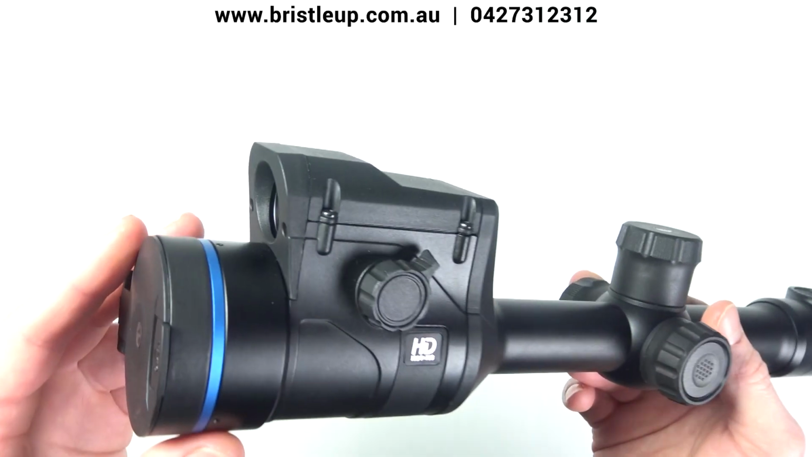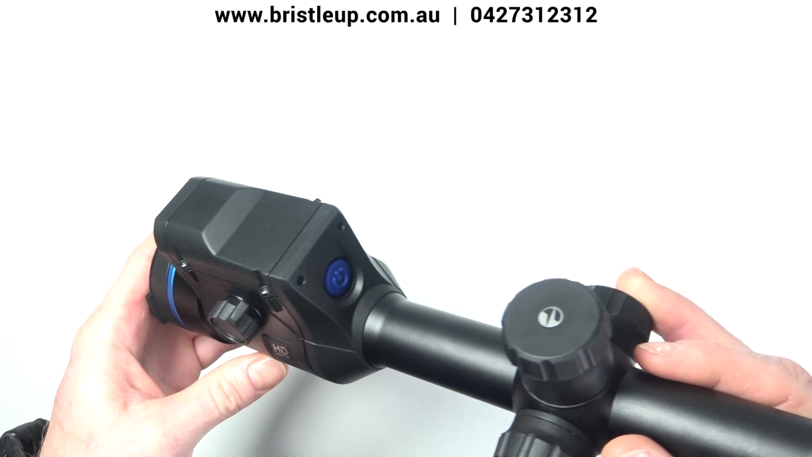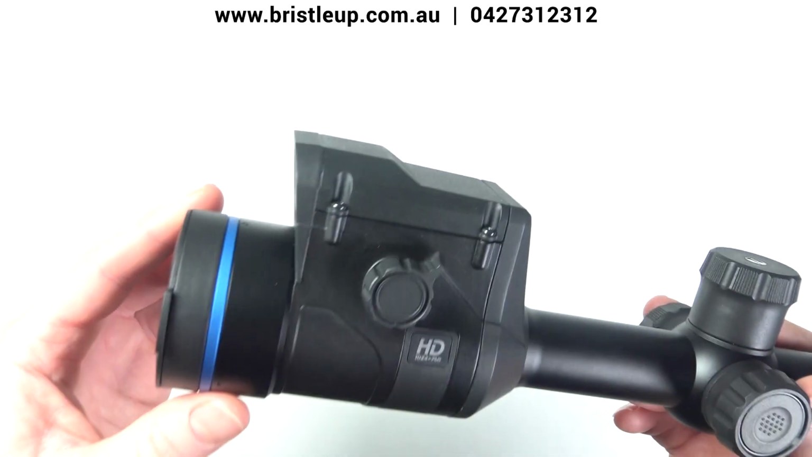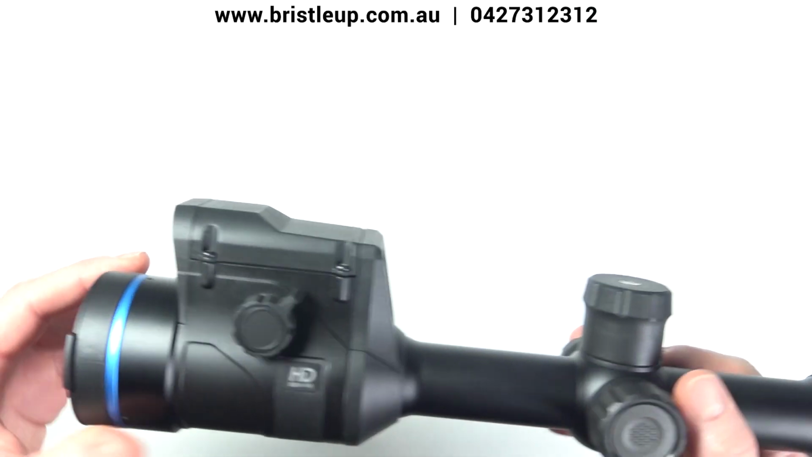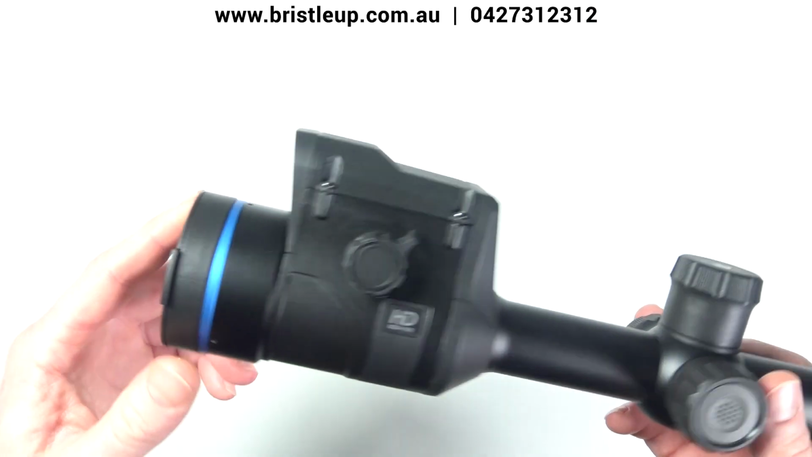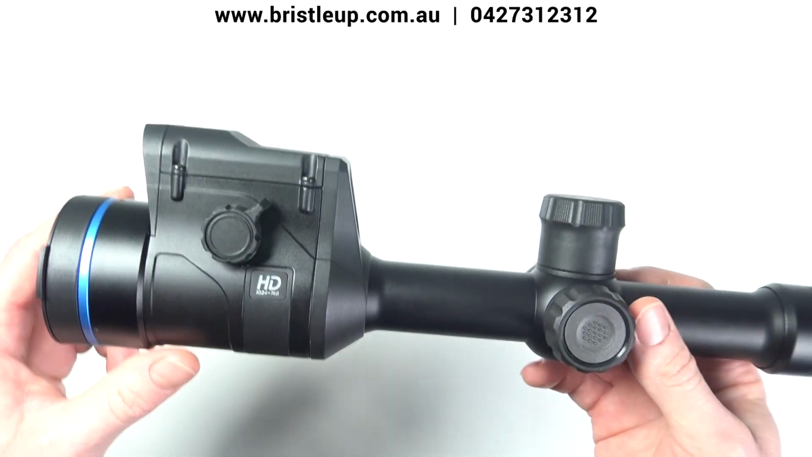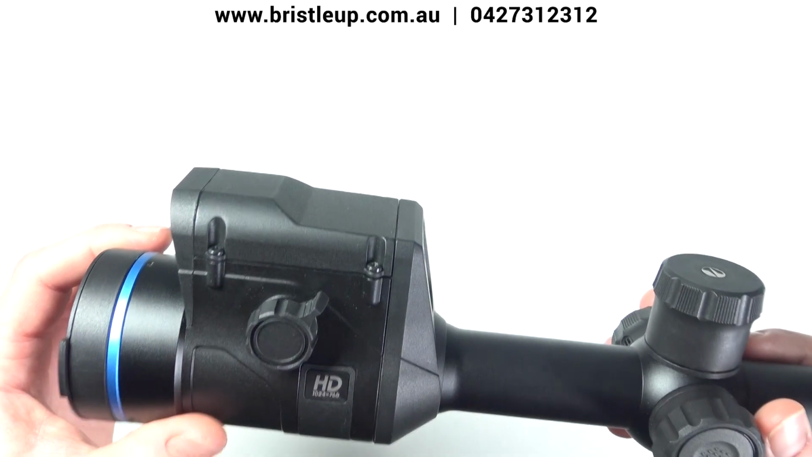So the XL50 does have a very wide field of view, 1.75 base mag, which a lot of people are sort of a little bit concerned about, but so far I think it's not a massive issue. The image quality is still very good out to the longer distances, at least to the distances that the majority of people are planning to shoot at. I would have liked to see the base mag a bit higher, but this is what they've given us. But ultimately, the image quality is still very, very good on this device, as seen in the recordings.